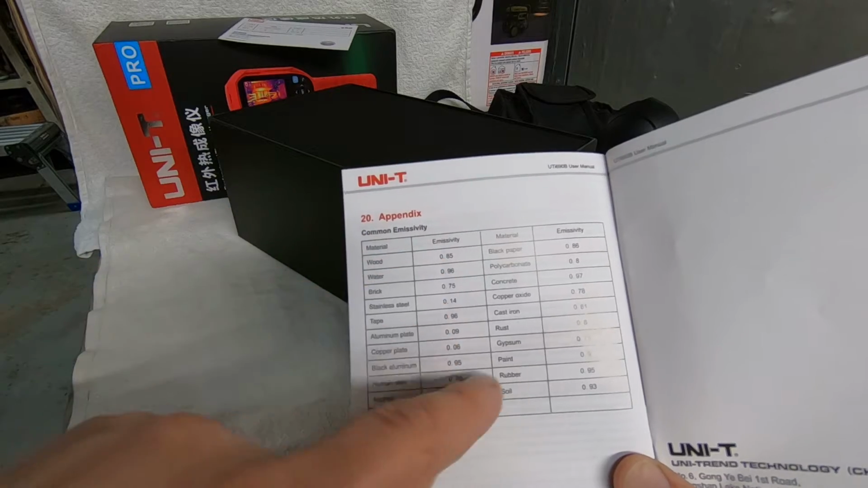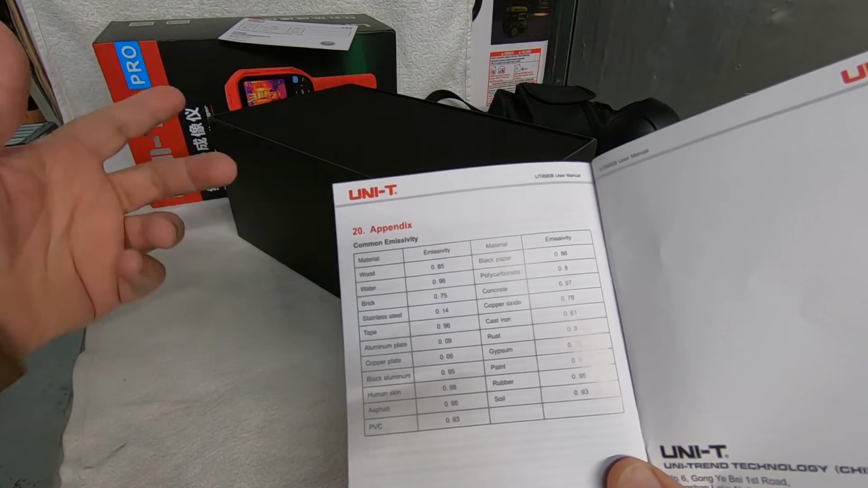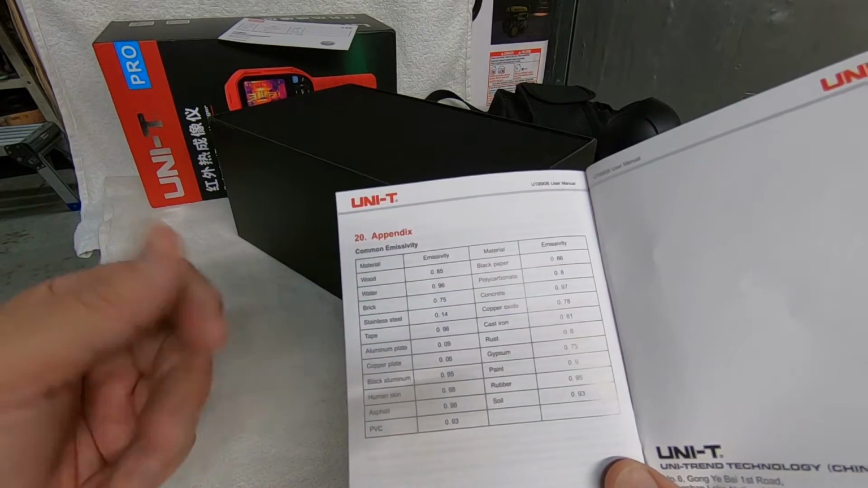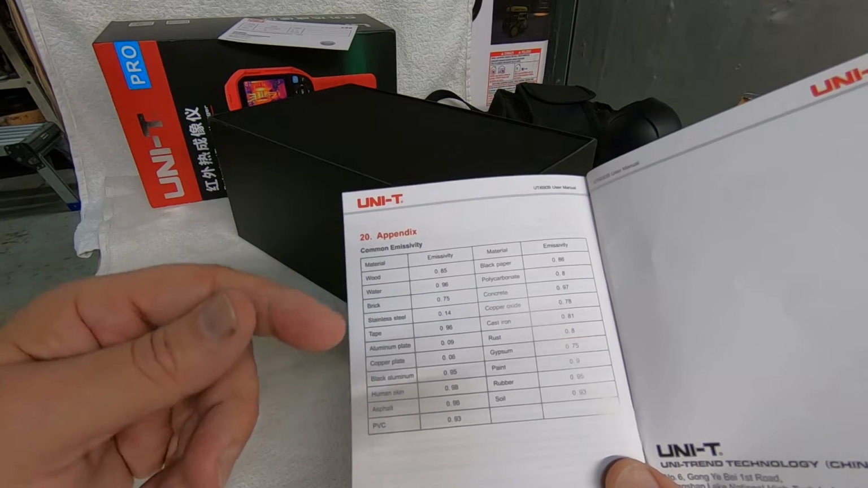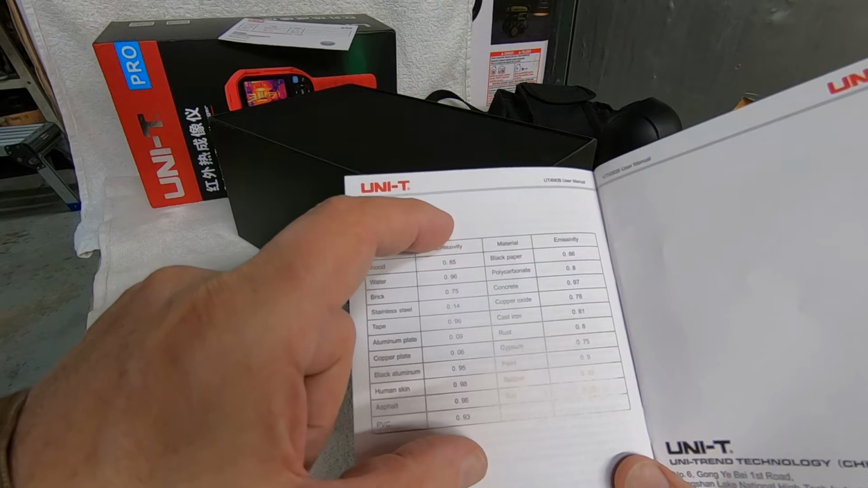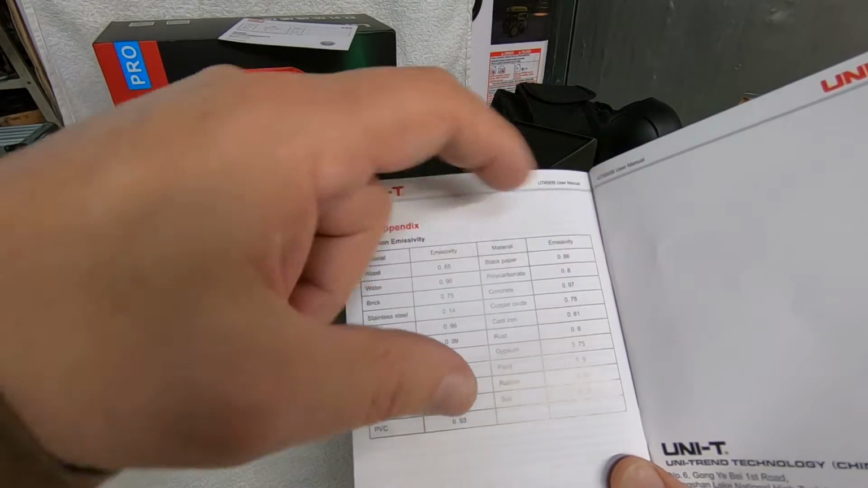Instead of you having to look at a chart that you may not have with you. I plan on keeping the chart in this box. I'll have the camera out in the field, using it, and I may need to change the emissivity. Well, I don't know what the emissivity is for a particular material. Now, what you can do is you can snap a picture of this and keep it on the SD card. That way you can always bring that picture up and take a look at it.